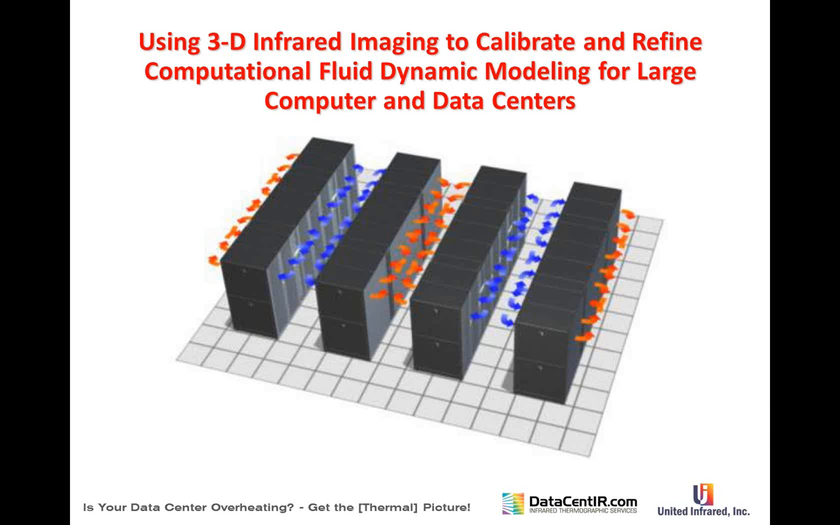You know, CFD can make some beautiful pictures, but it is not reality. It's the way you design them. And so one thing that's great about what we're doing is that you can take a snapshot, and it's only a snapshot. It's not continuous monitoring. I'll get to that in a minute.